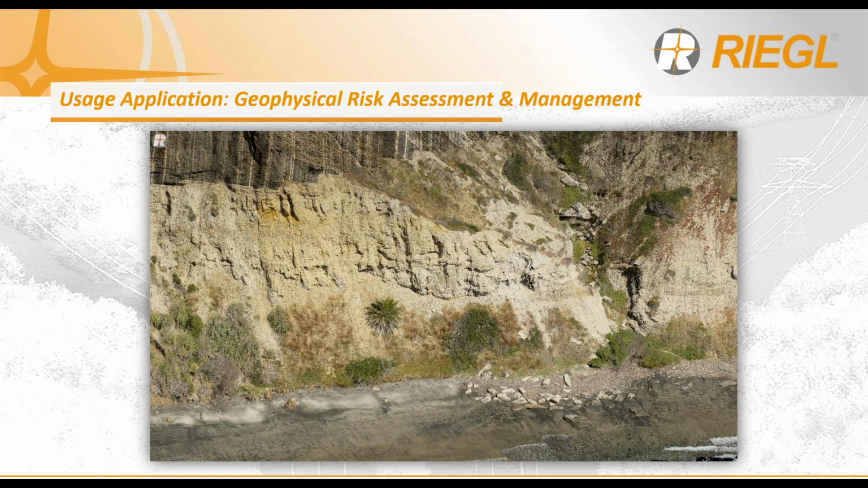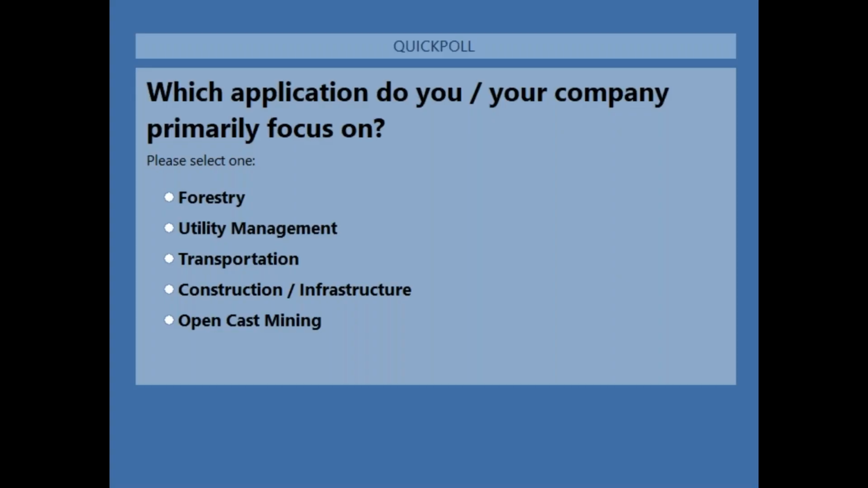And with that, I'm going to change over to our last poll question. Which application do you or your company primarily focus on? Forestry, utility management, transportation, construction or infrastructure, or opencast mining?